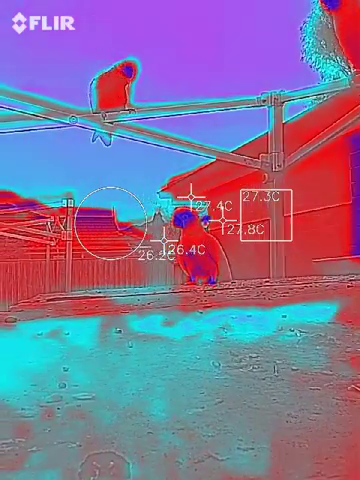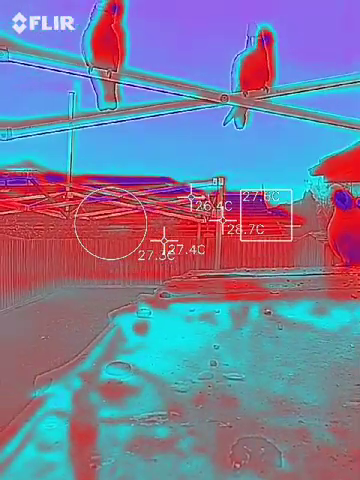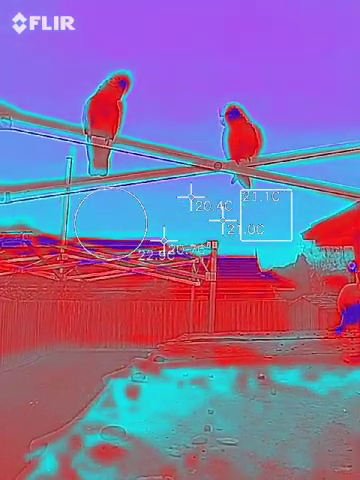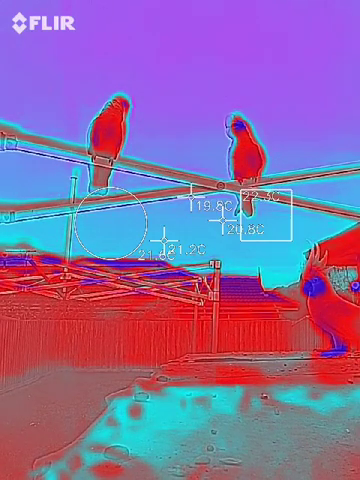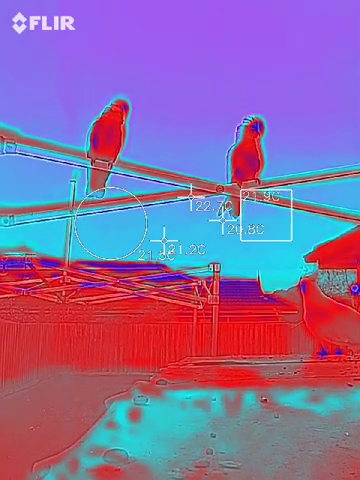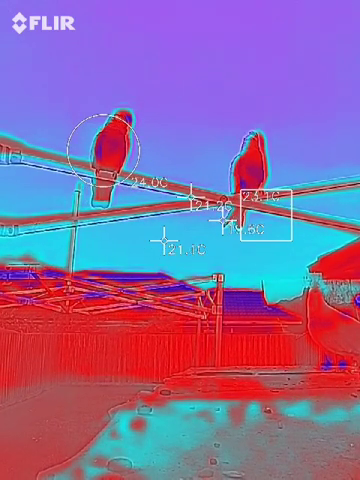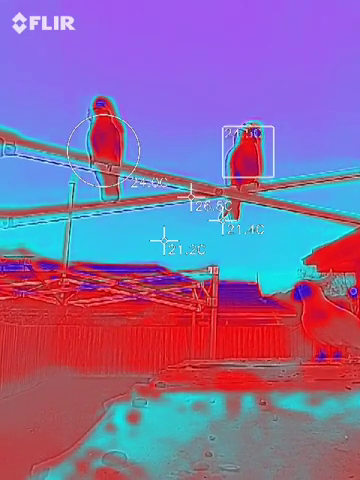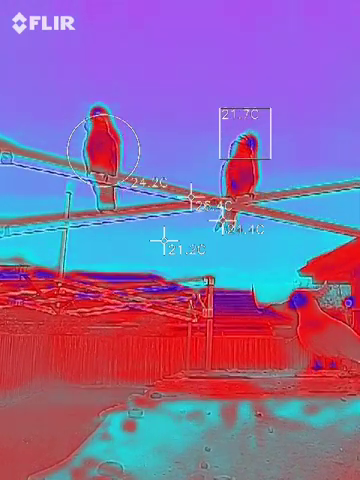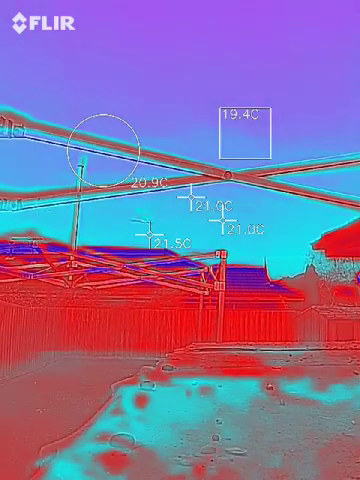Sorry, I don't have a tripod, folks. All I got is my arm, and a piece of an angle iron on my shed. And off they go.